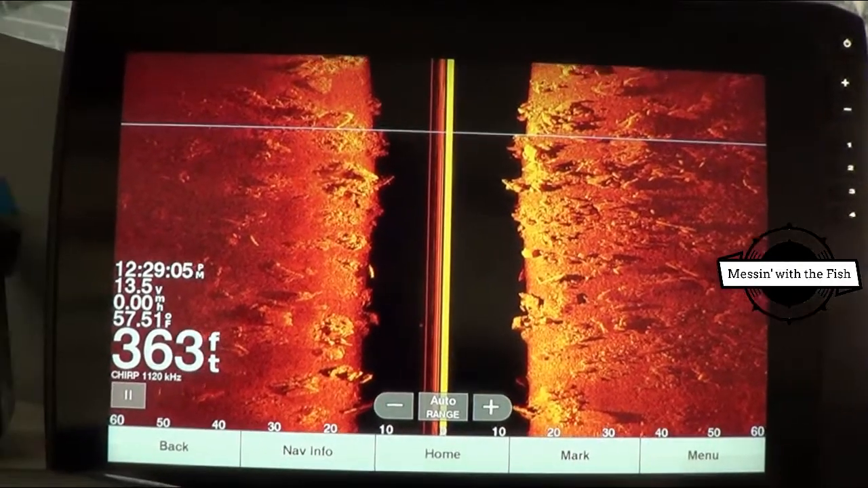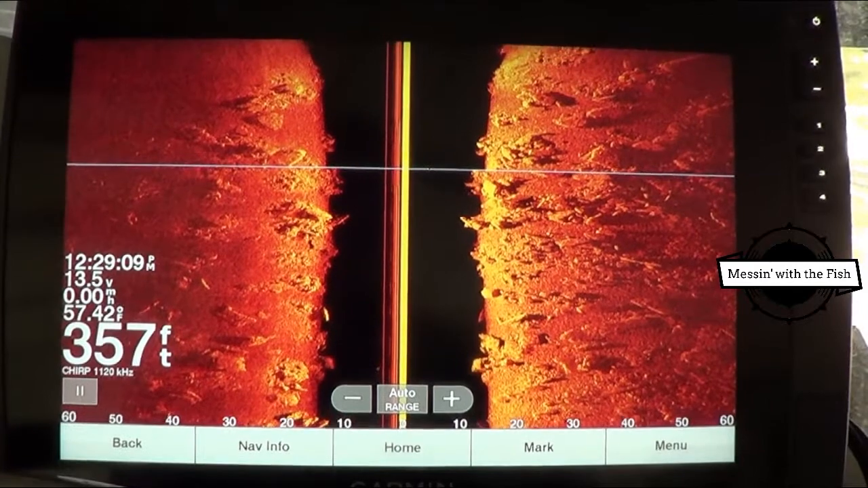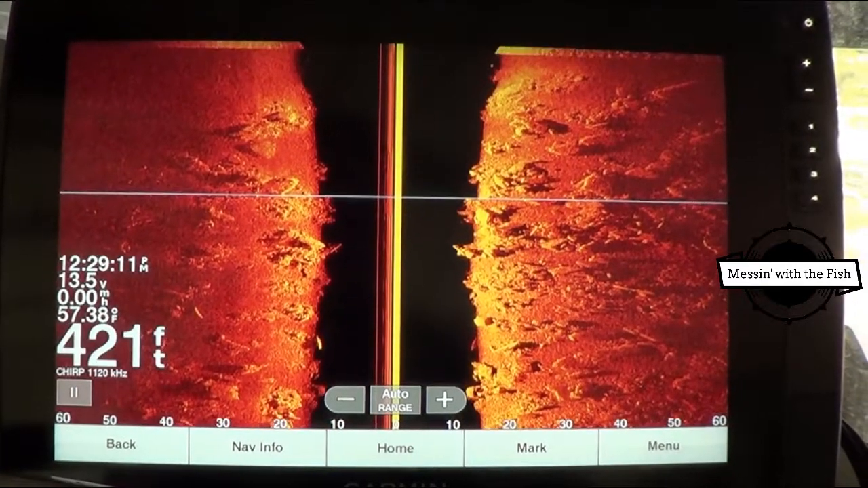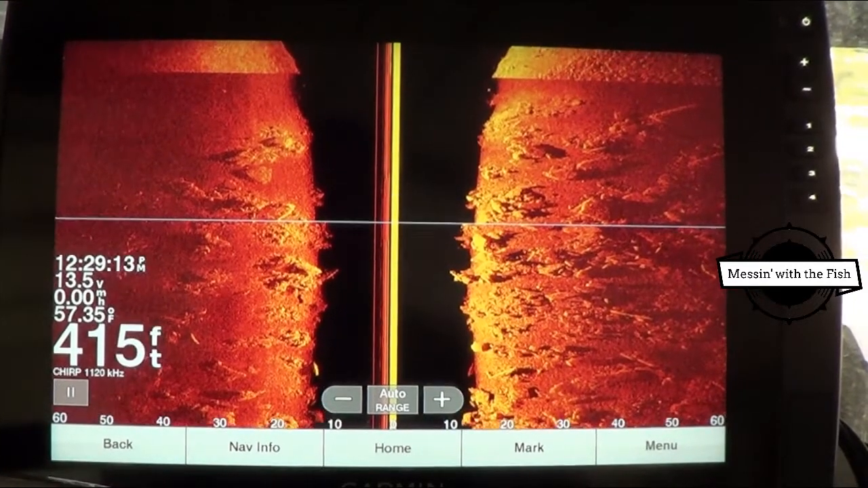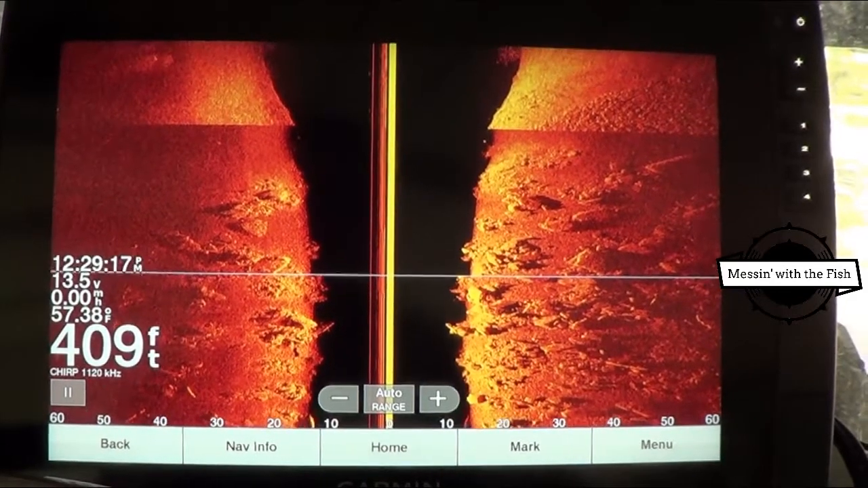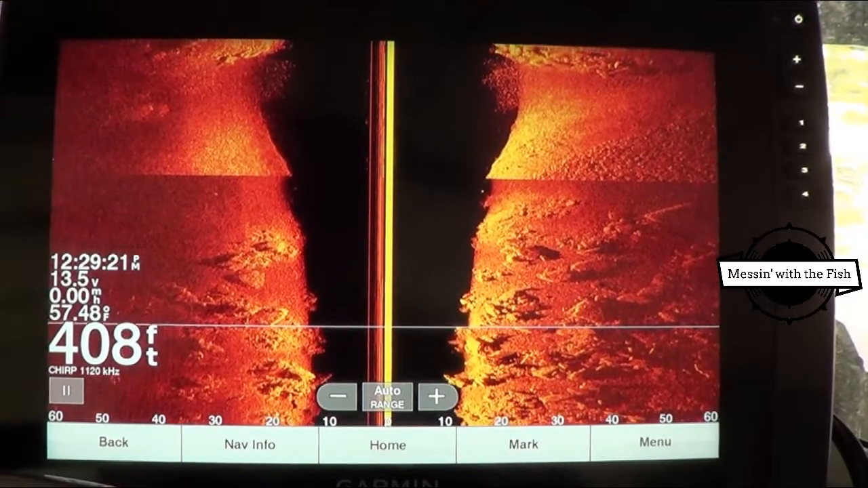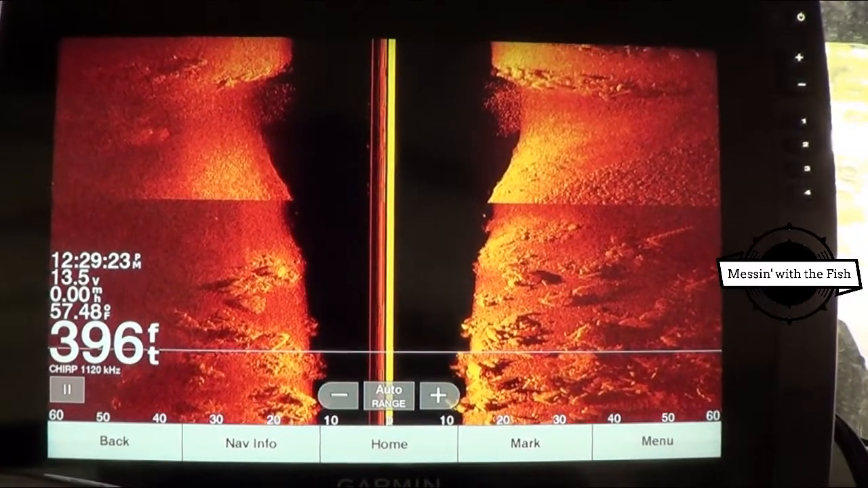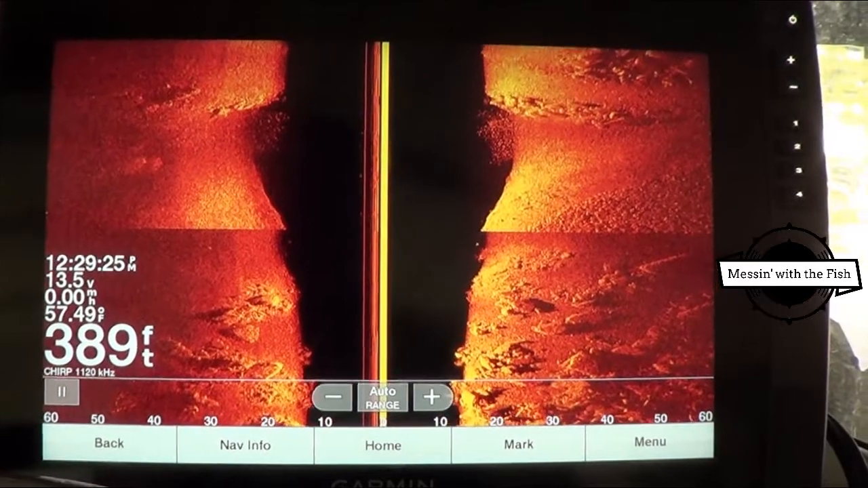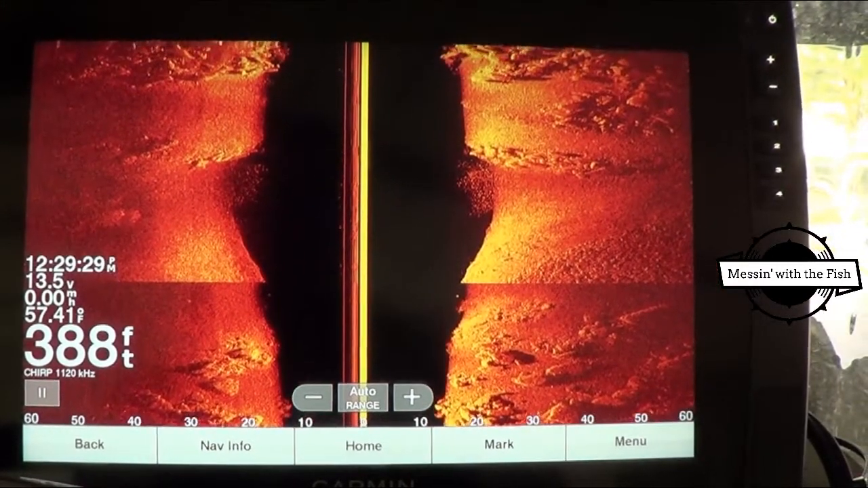Now the side view, that's my bread and butter. I do a lot of trophy catfishing and striper hybrid fishing. I love my Humminbird. I've got a Helix 12 Mega, and let me tell you, I love it. And they're at 1120 kilohertz right now. And I believe it's going to change from time to time. Let's sit here for a moment and see if it does change.